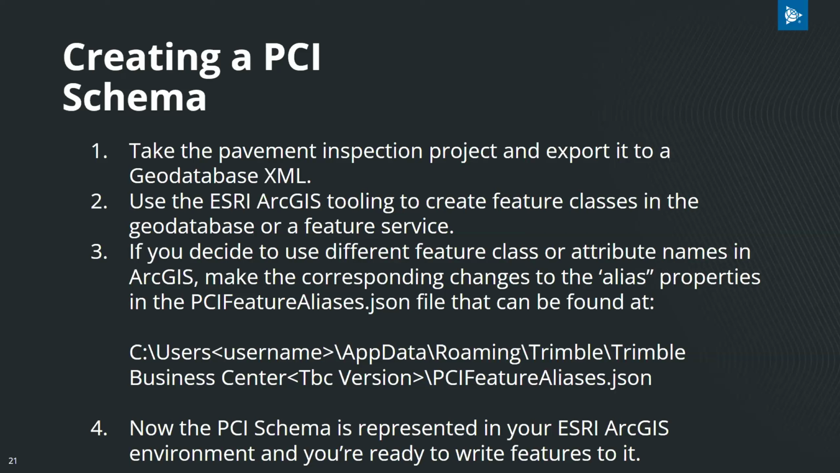This is definitely a confusing step, so for a full breakdown of this workflow, check out the TBC tip of the week that will be posted to the community in the next 5 days or so, describing this process.